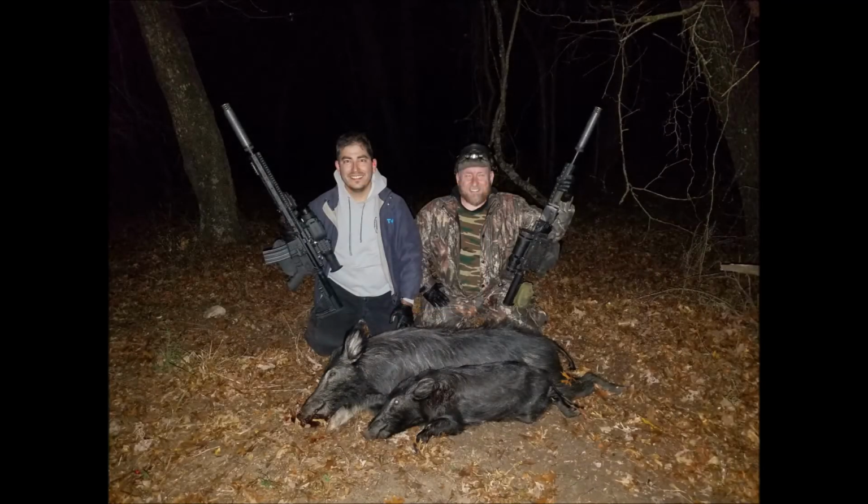It was maybe only a 15 or 20 yard shot, but look at all this garbage that I was shooting through in order to make the kill. So that finished the night with 2 boars, one at 110 pounds and one at 35 pounds.